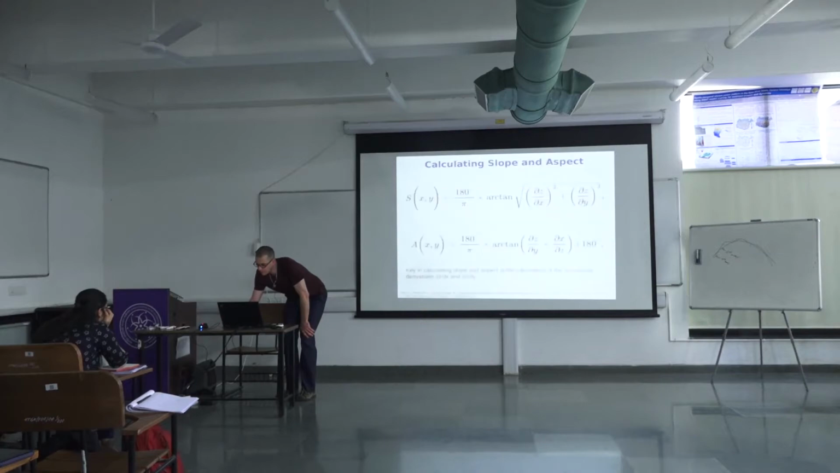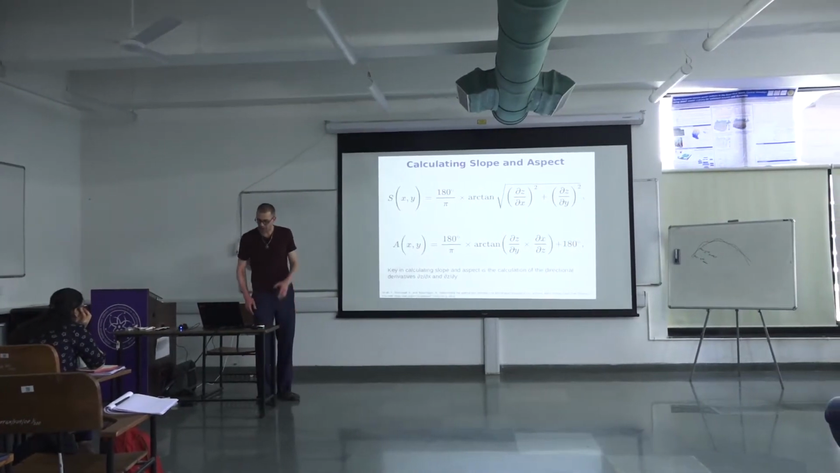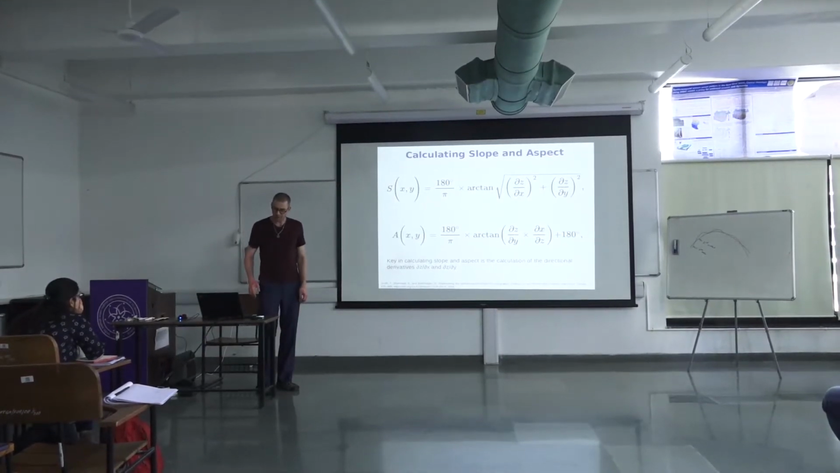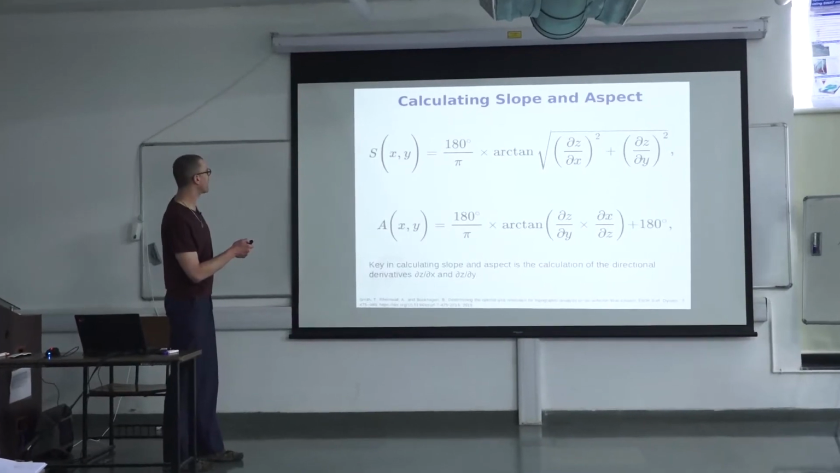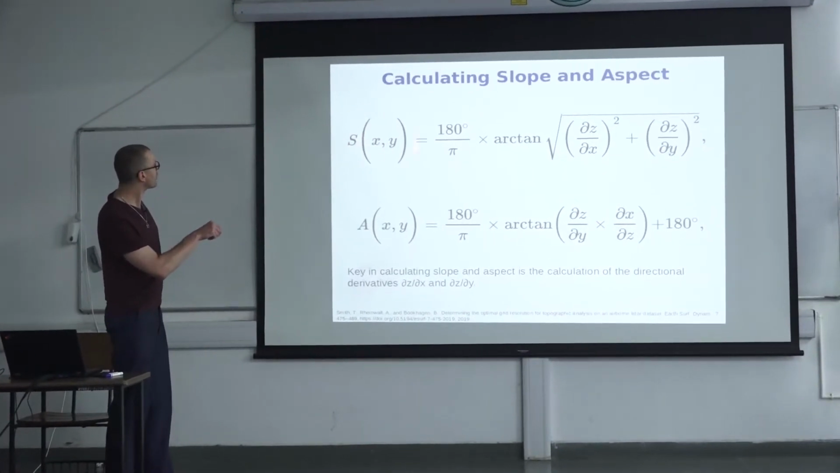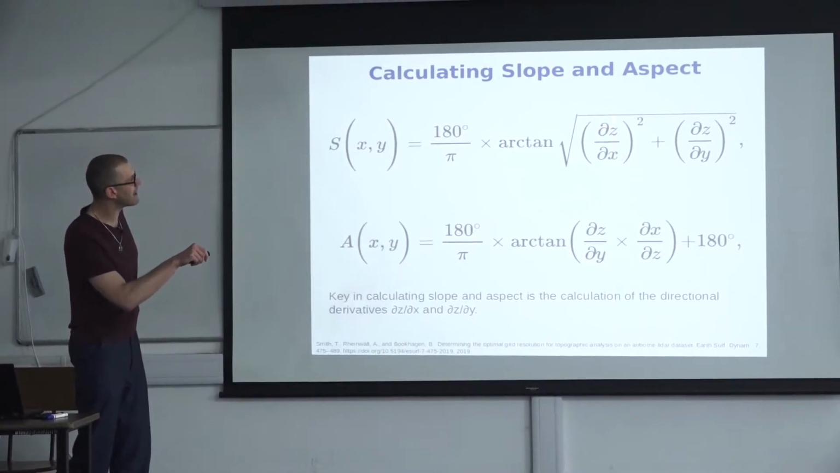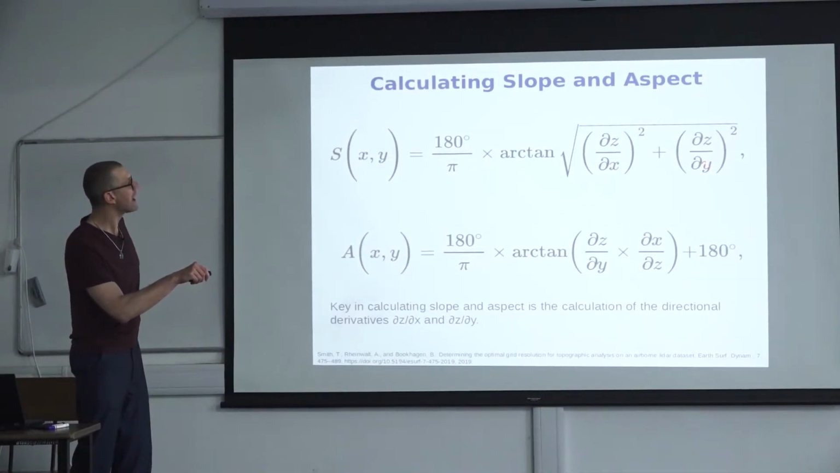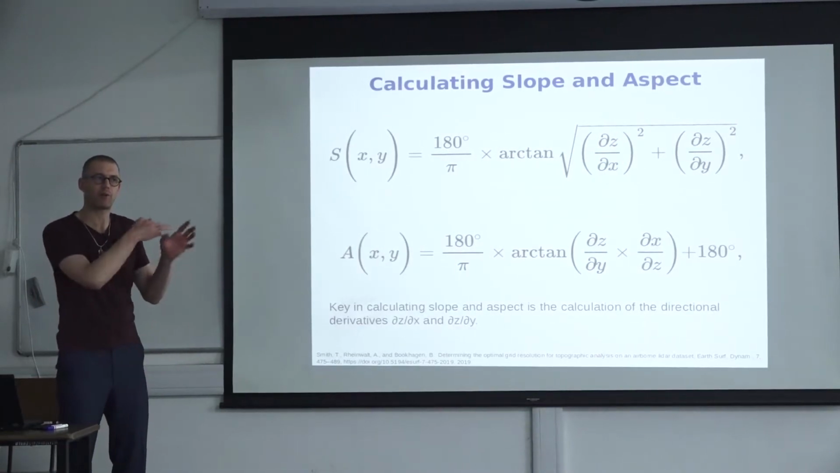Okay, let me just come back to the slope and aspect calculation. This goes in the direction of the question with the hillshade that someone asked before. So we just talked about this, the analytical version. We have a gradient in x and a gradient in y, and the question is, how do we determine that gradient from a grid, right? And that's what we just talked about.